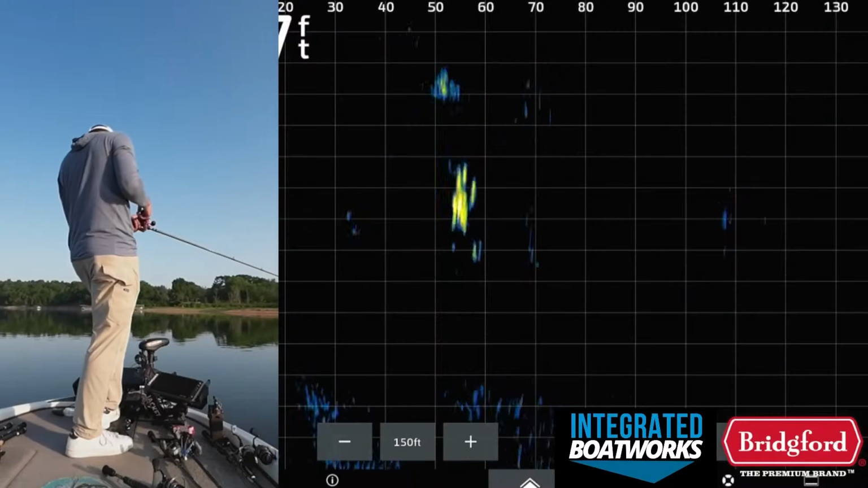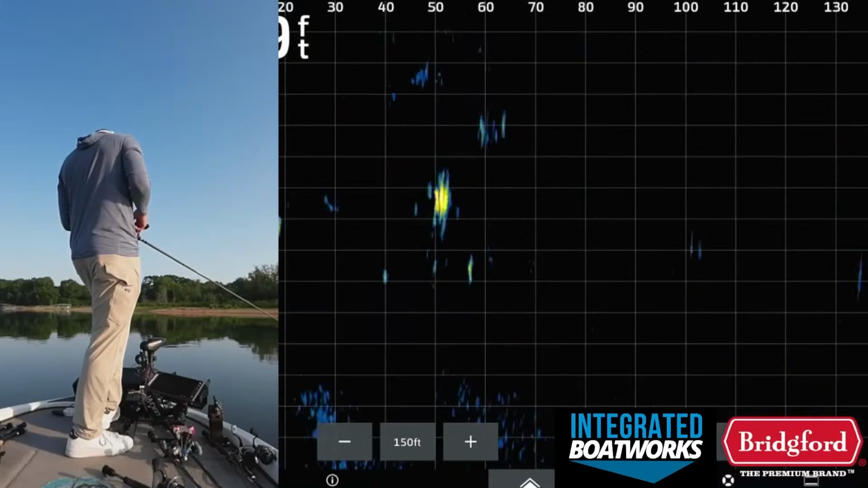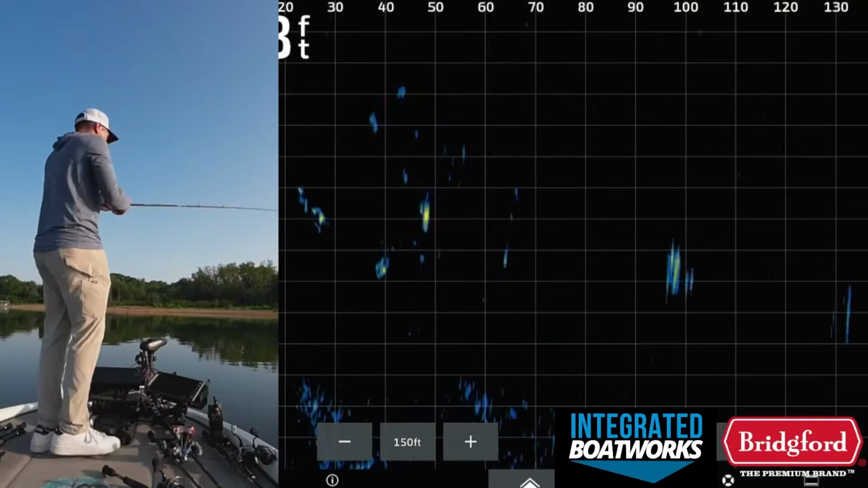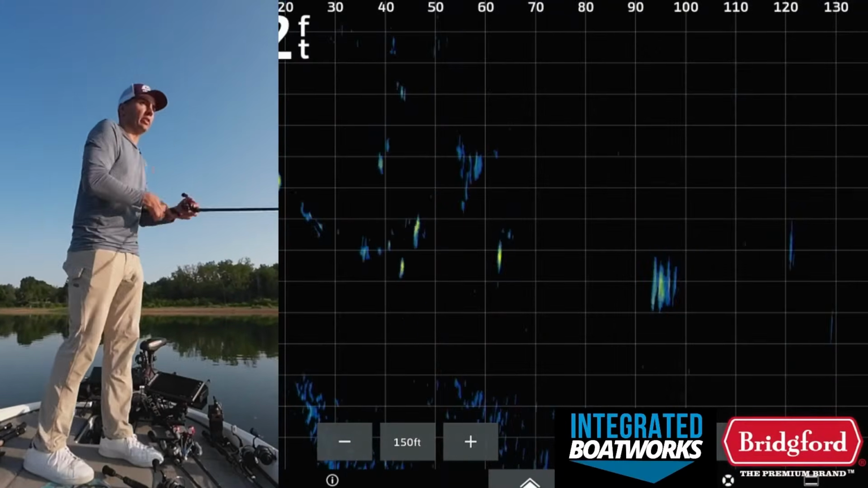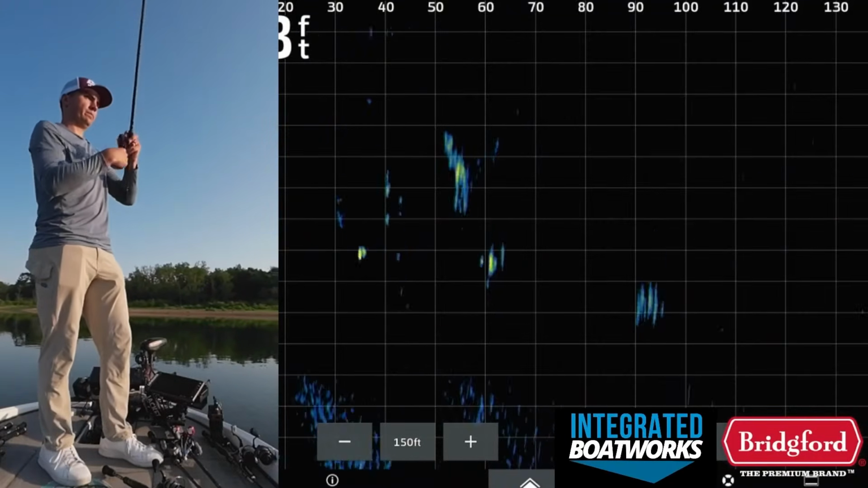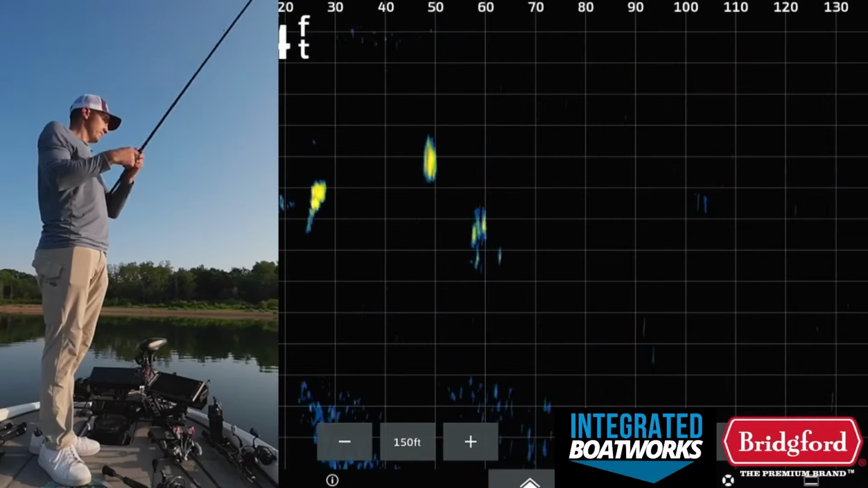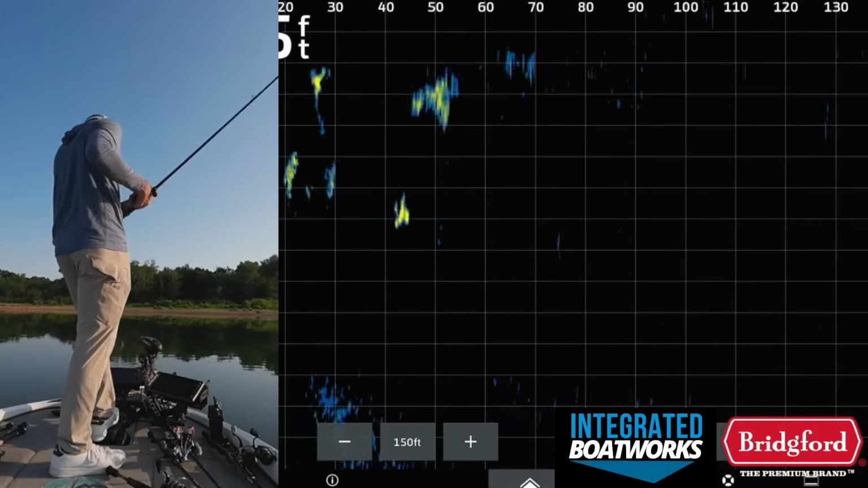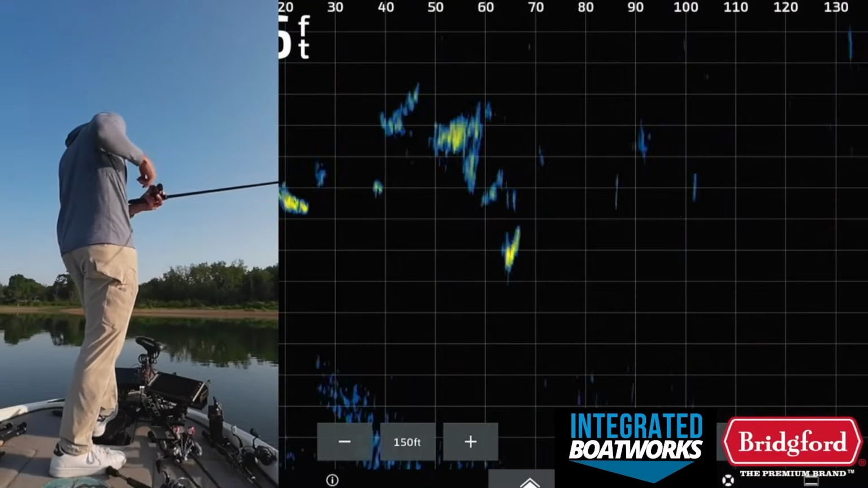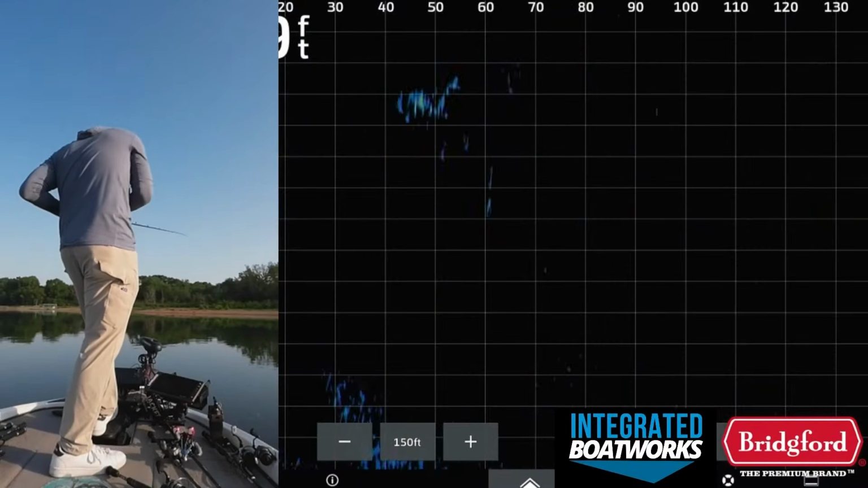So my idea would be, if these little ones aren't eating it, my bait would eventually get down to the better quality fish. That's the theory, at least. But there just may not be that many better quality fish out here, which is kind of surprising. As many fish as I've, I mean, look at that on the screen. That's the deal right there. That's the juice. There's just a bunch of fish. They're all over the bait.